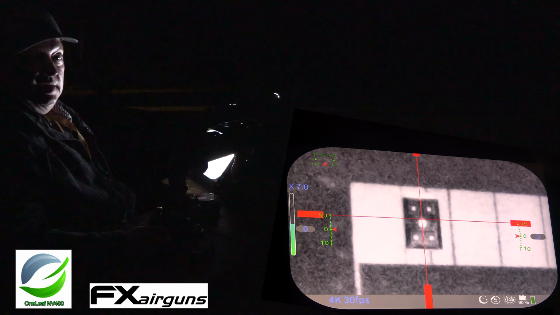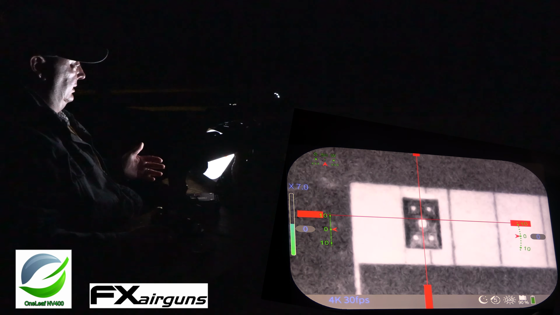All right, we're going to try this, guys. I'm going to see if I can hit a target at 100 yards downrange. Got to aim this up. Let's try that.